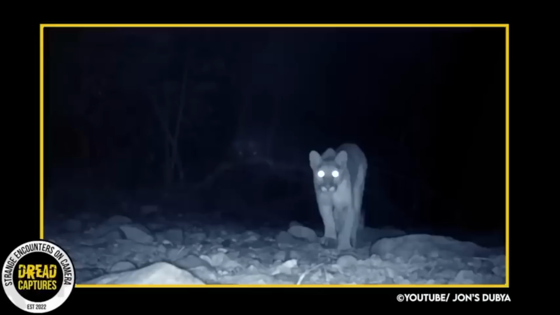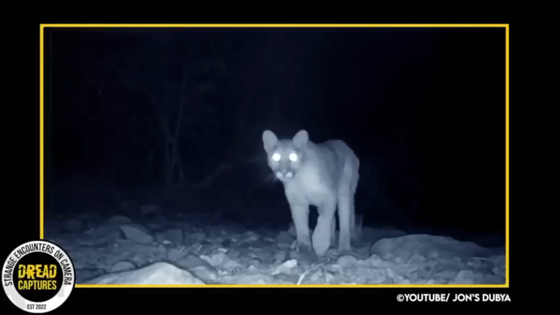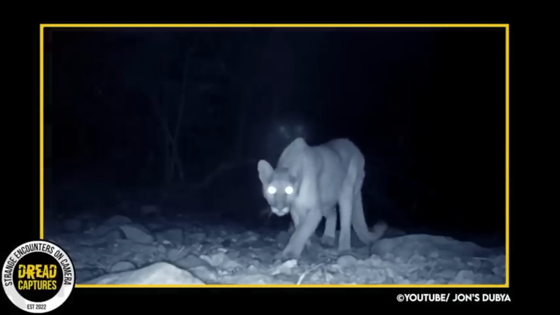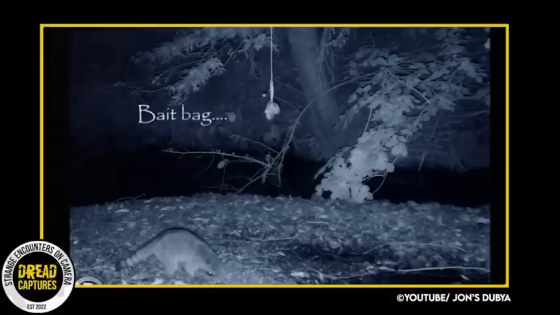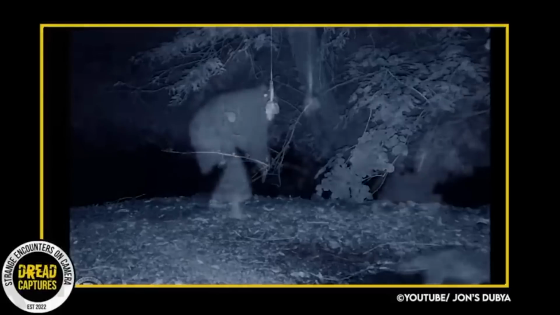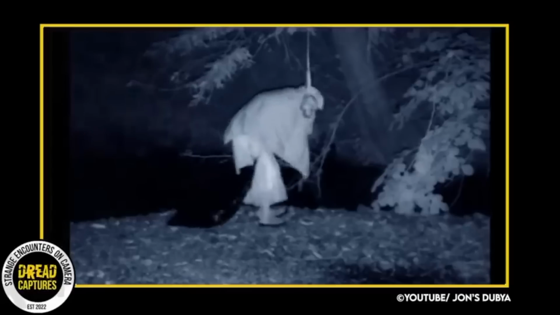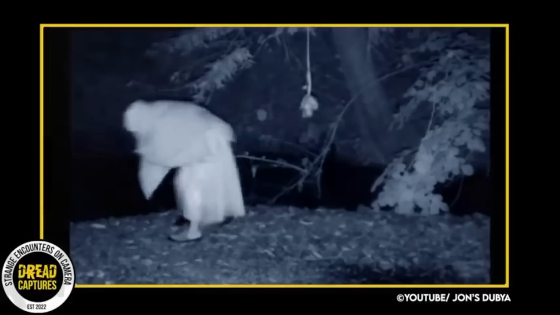After hearing rumors of a massive mountain lion roaming his area, a man decided he might try to lure him in. He set up one of his trail cameras and strung up a bait bag. The bait bag consisted of old meat trimmings that he knew for sure would attract any wild animals in the area. But what showed up wasn't what he bargained for. A person came into view.